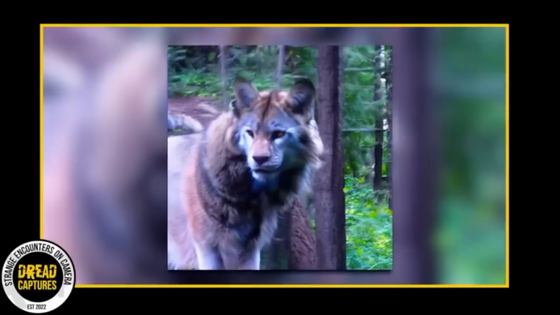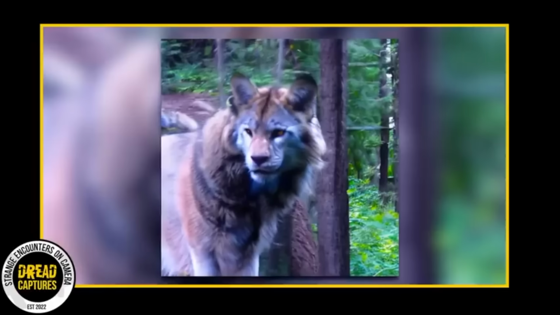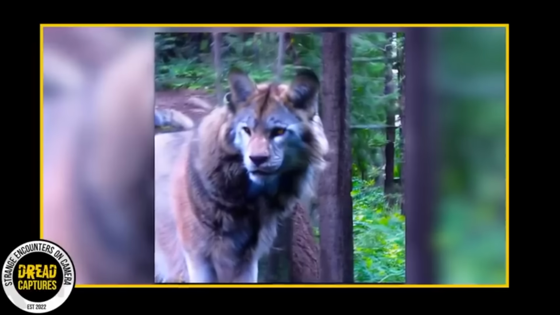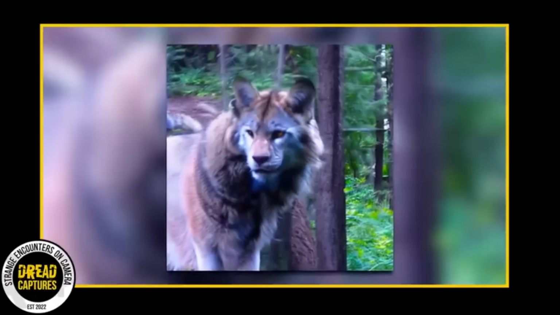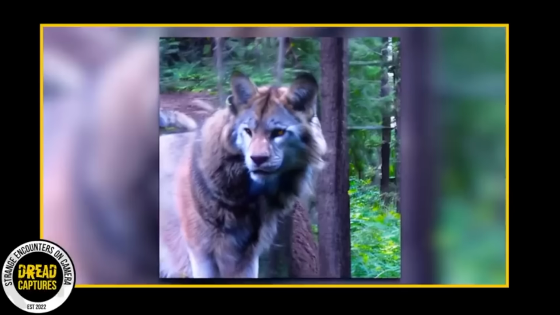Now, I'm sure most know it's impossible for two species of big cats to mate naturally, but it is possible for them to be crossbred in captivity through artificial insemination. I don't know. My personal thoughts are, if this happened anywhere outside the state of Florida, I'd be a little skeptical.